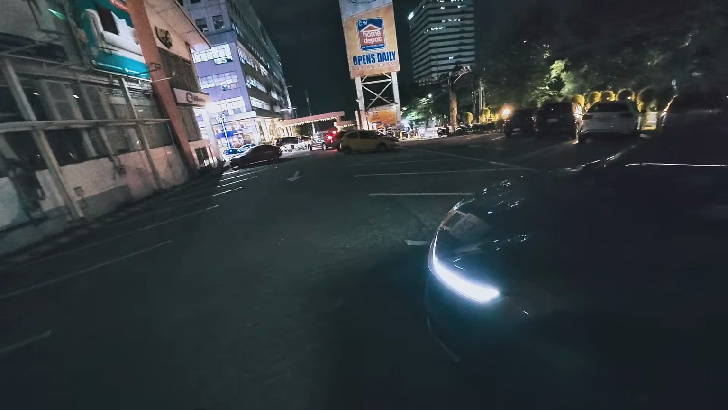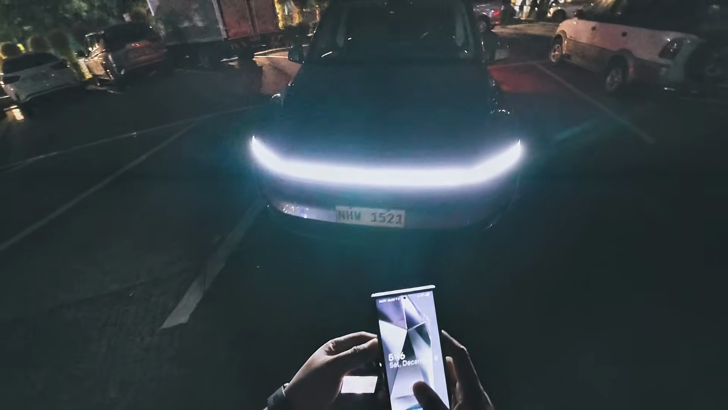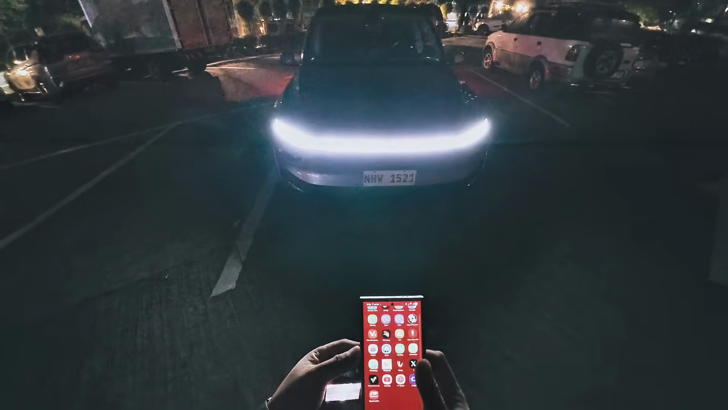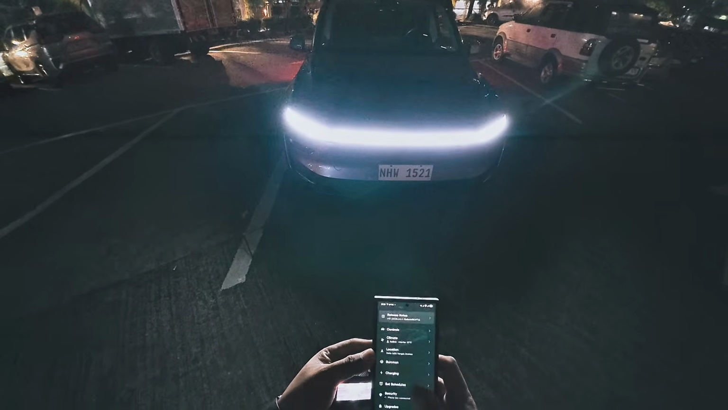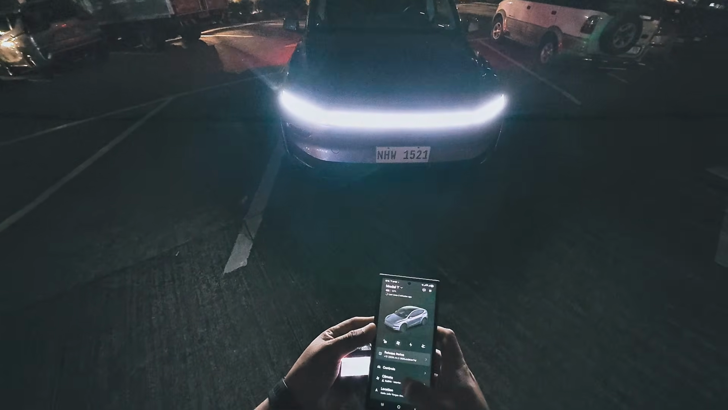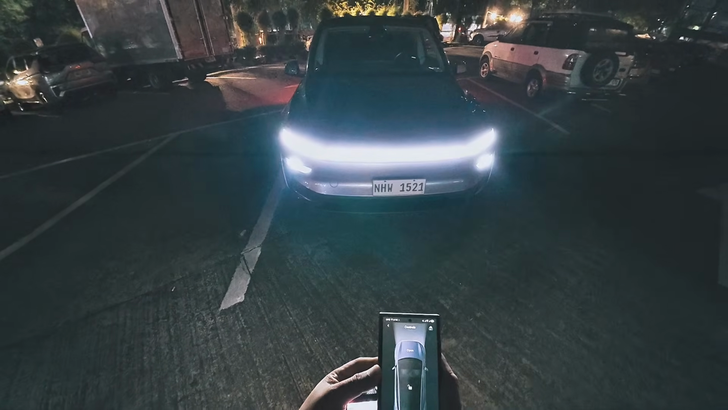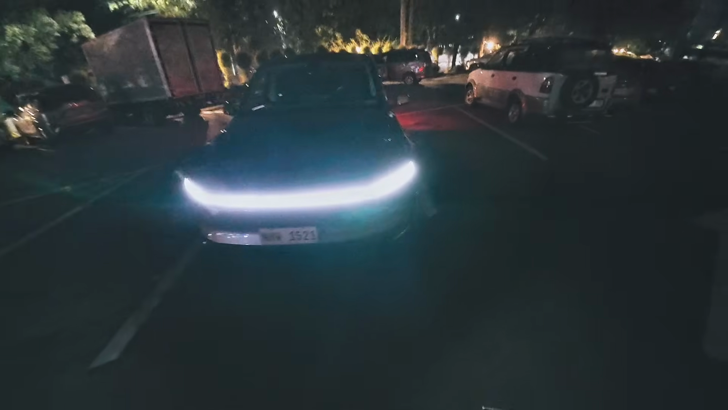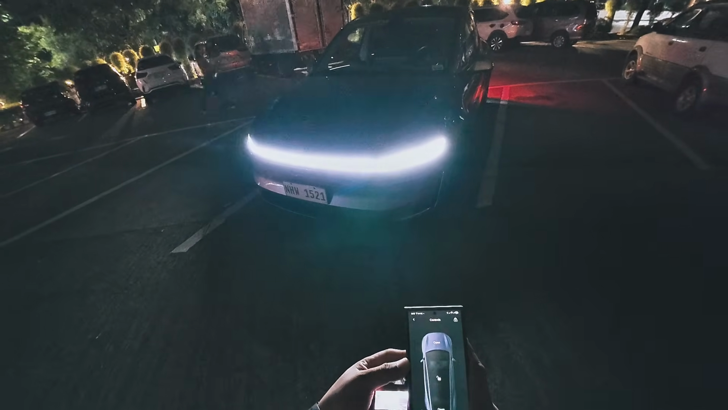Now to the front end here. You see the light bar, and again, one of the beauties about having the Tesla app is you can actually control the lights there. Let me control the lights just a bit. There we go. Let's flash it. There are the headlamps right there at the bottom.